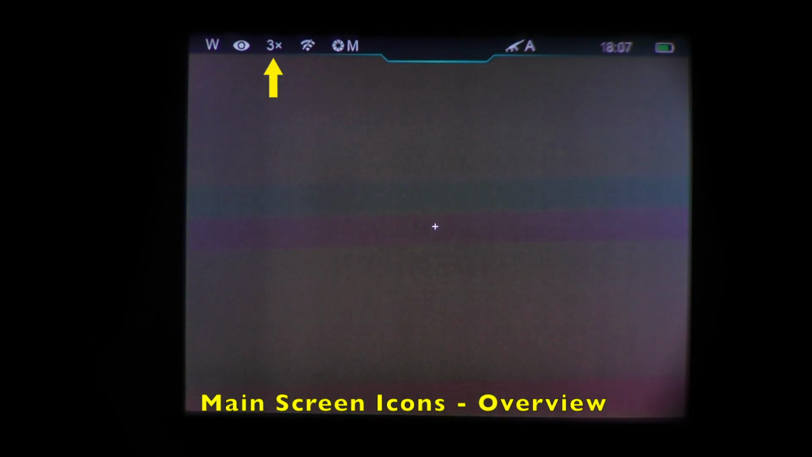Native magnification shows a value of 3 times. The Wi-Fi symbol is indicated there, as well as manual calibration. Profile A for the rifle, time or just time, no date, and then power. It's running off 2 CR123As right now.